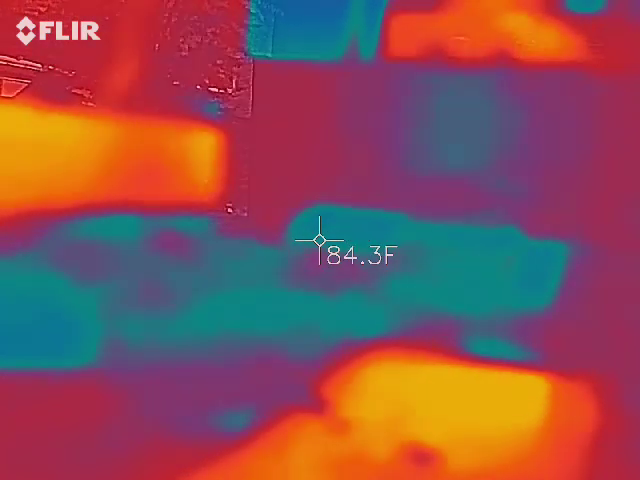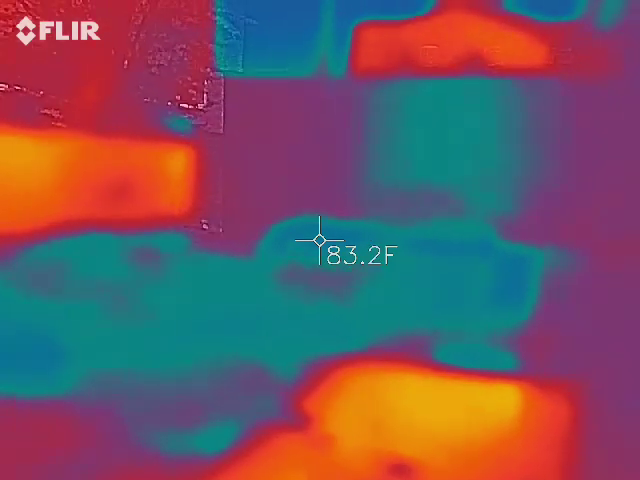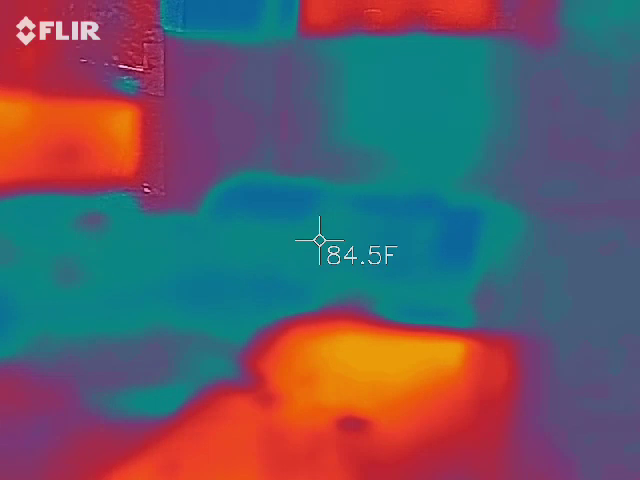Is there a window up there? Because windows will appear cold. And also, keep in mind, thermal imaging cannot see through windows. Gotcha. It looks at it as a solid.